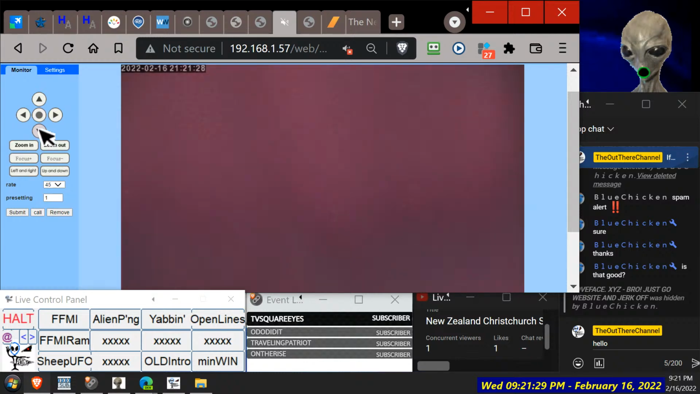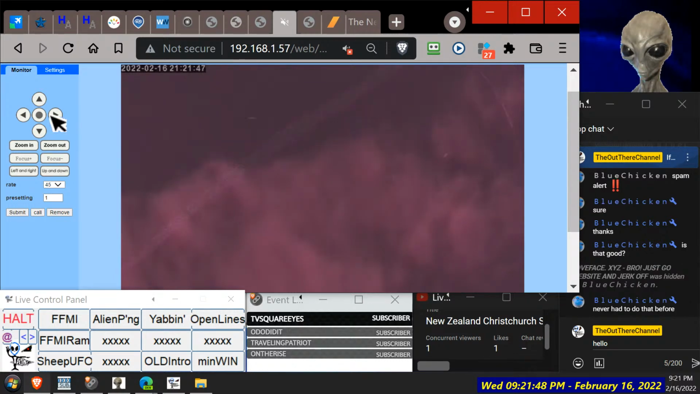Trying to get the top of the house or something for reference. I have to zoom out again. There we go. Oh, there's a nice cloud. What's going on there? Is that maximum turn? Oh, what's going on?